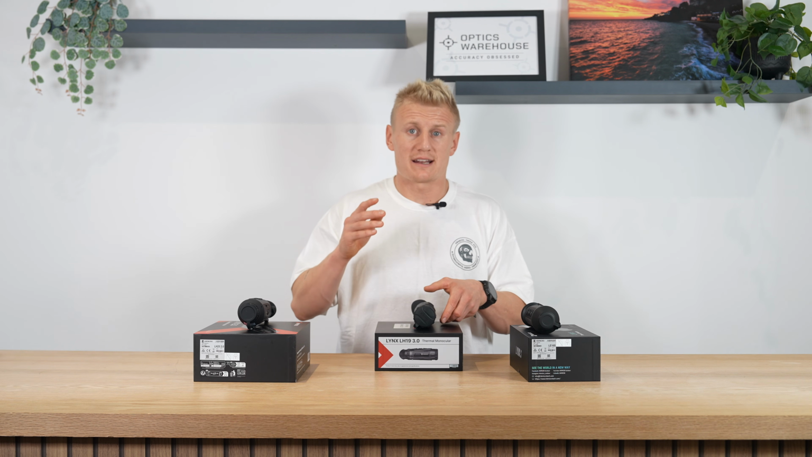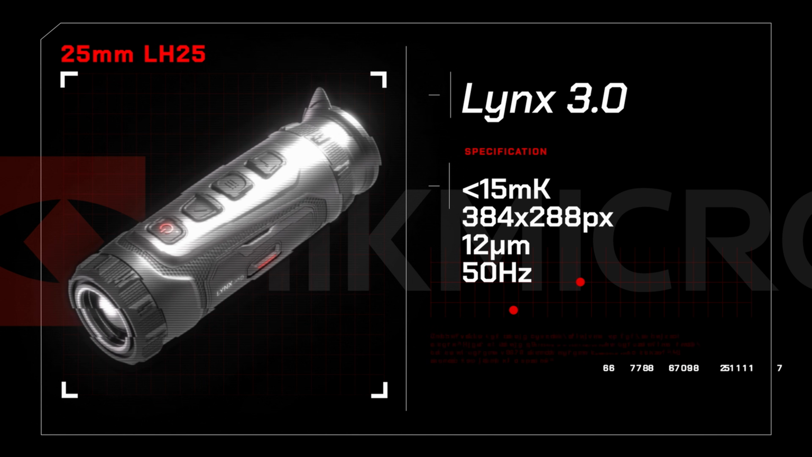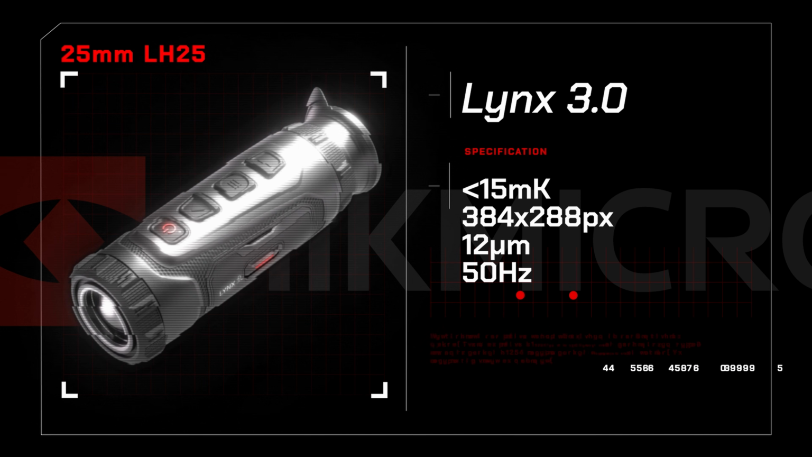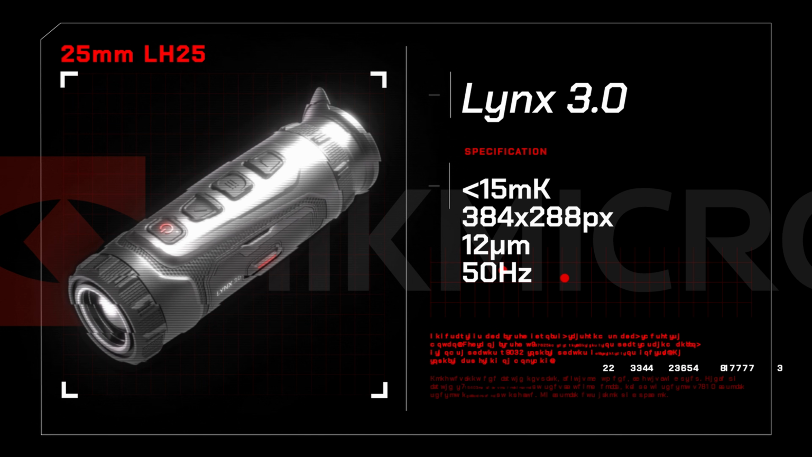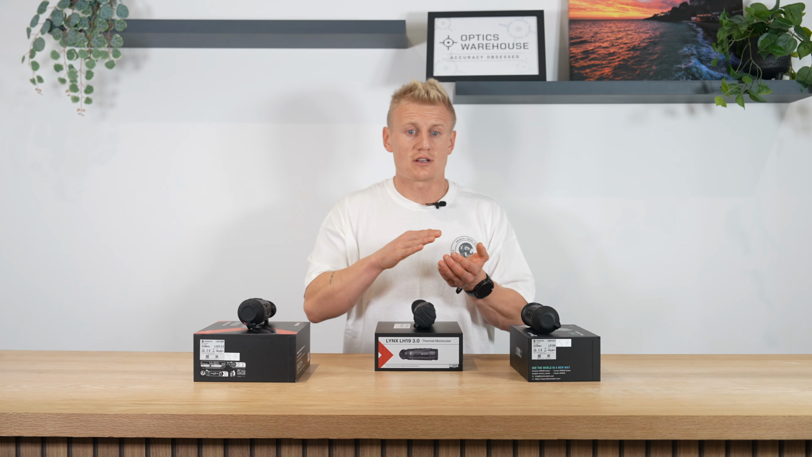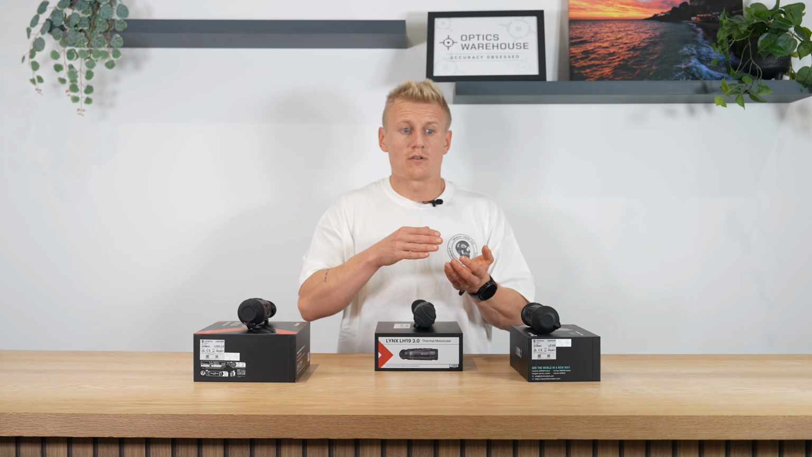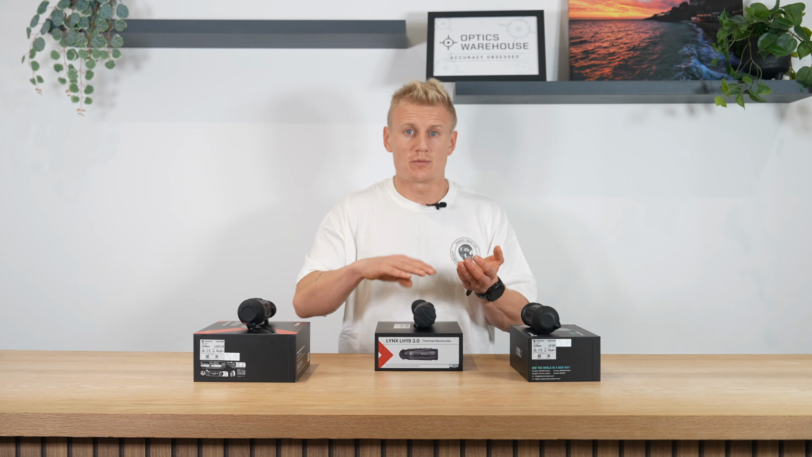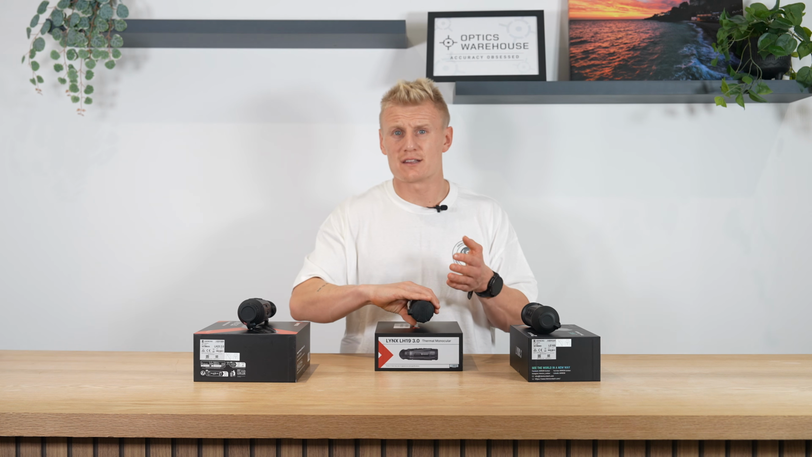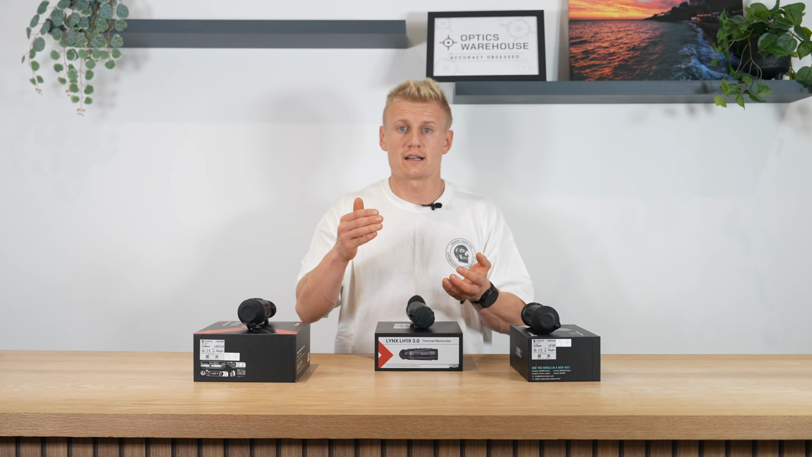into its own. We then have the 25mm, which provides slightly higher base magnification thanks to the 25mm focal length. And what that will allow you to do is just use that unit for extended viewing distances. So if you're looking to detect heat sources out to further distances, or you're using this unit out on the hill but still want that nice and compact feel and don't want to necessarily move up to the Falcon series in size and weight, then the Lynx 25mm is a really good bet for you.